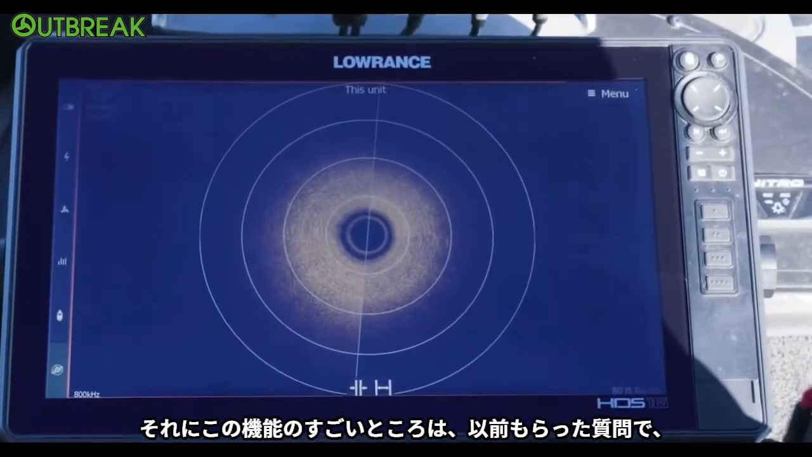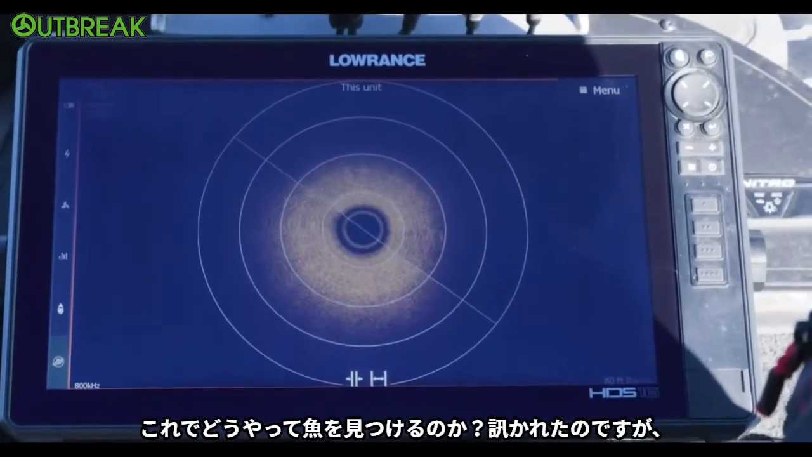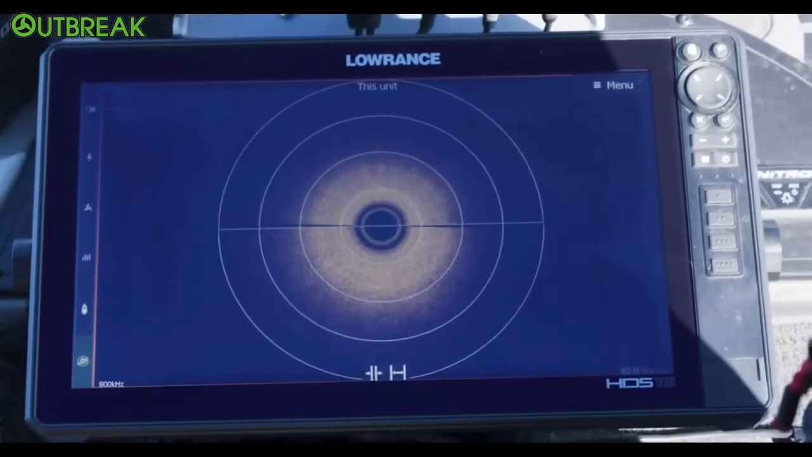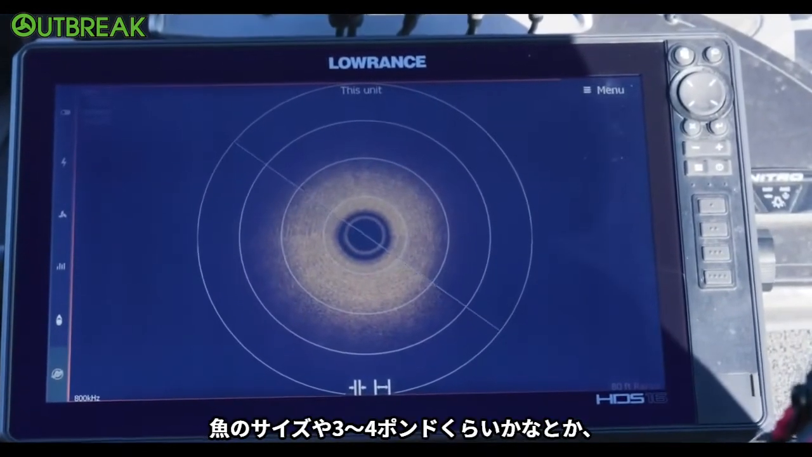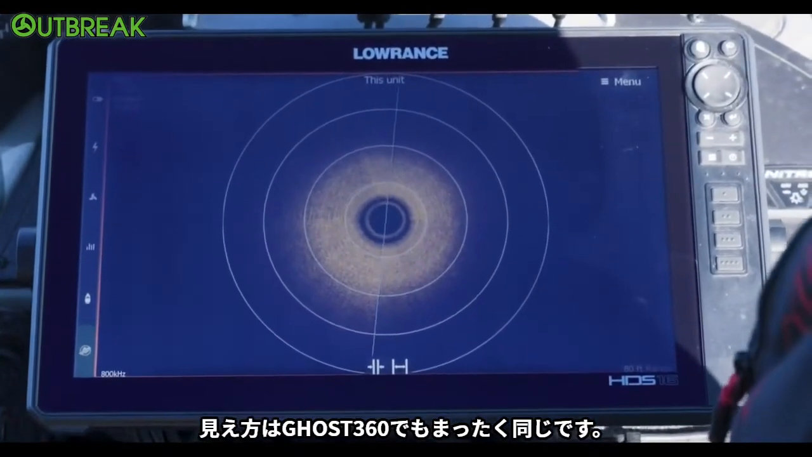That's the awesome thing with this. One of the questions we have had is, how do I know if I see a fish on it? And I'm like, well, if you're used to seeing fish on your side scan, it's the same thing here. If you see a spot on the screen that's about this size, and you think, all right, that one's probably about a 3 or 4 pounder, it's going to be the exact same on your 360.